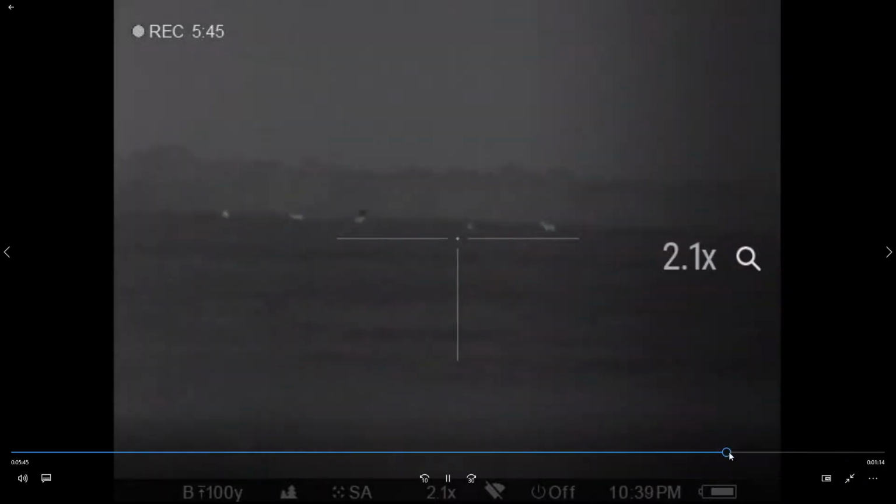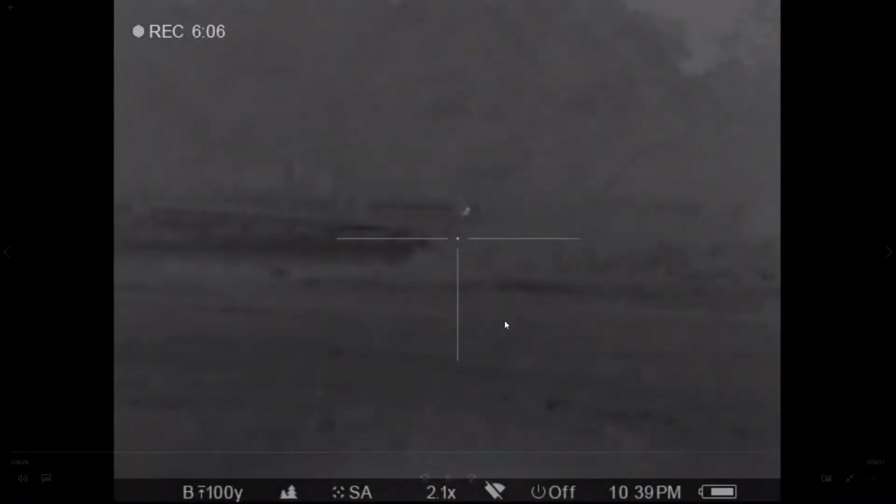Definitely deer. And I realize that you can mistake identity, but you really shouldn't, because you need to be close enough. Like that animal right there. Looking at this, could be a coyote.